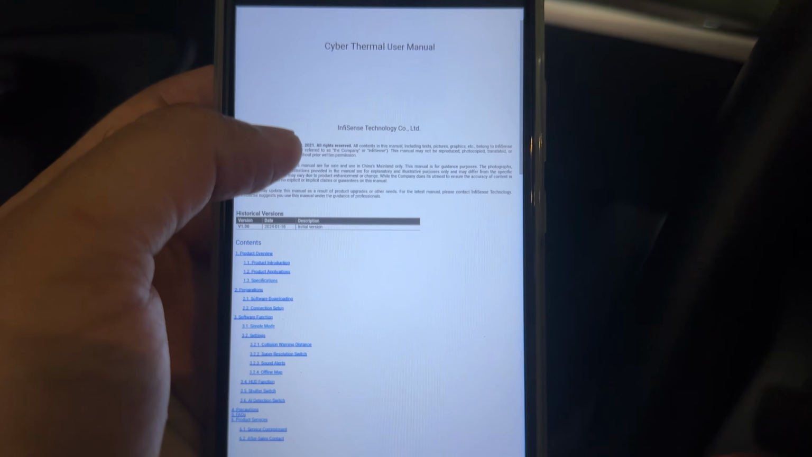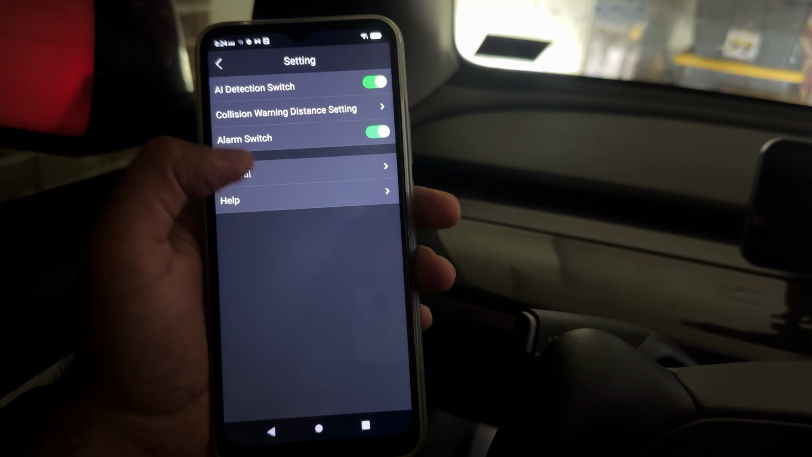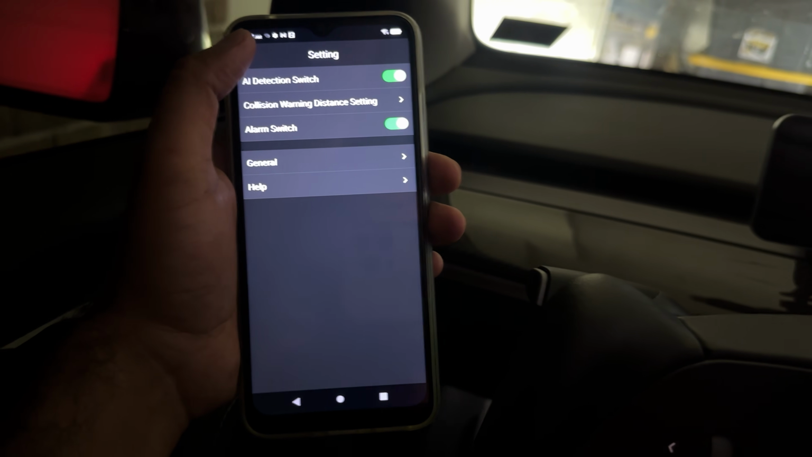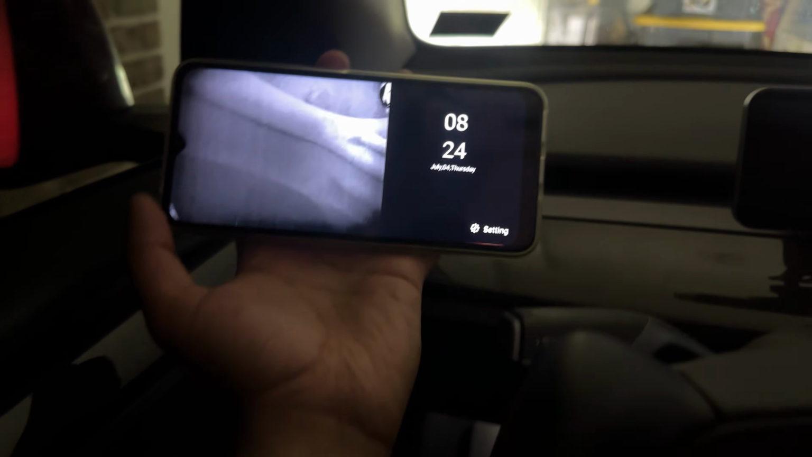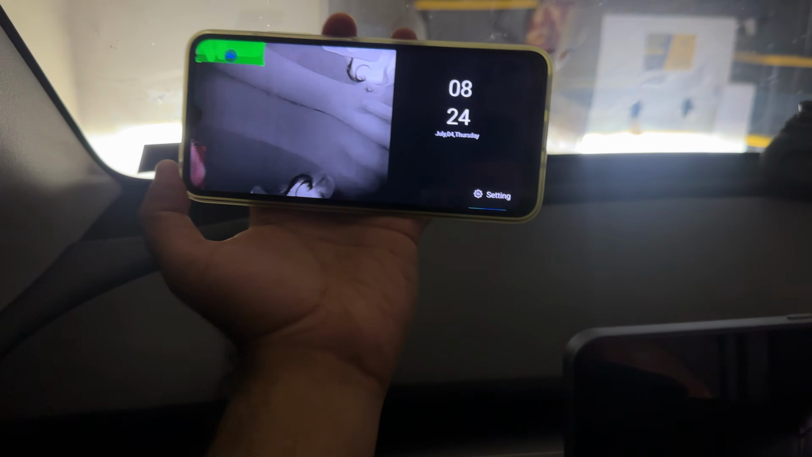It gives you all of this information. Cyber Thermal user manual. Oh, that is the user manual I've been looking for. So it is there in the app as well. But as you can see, it is very limited in what it can do today. They say they are constantly adding more features to this, so hopefully we see more coming out. But yeah, you get the live projection here, and it detects all those AI features.